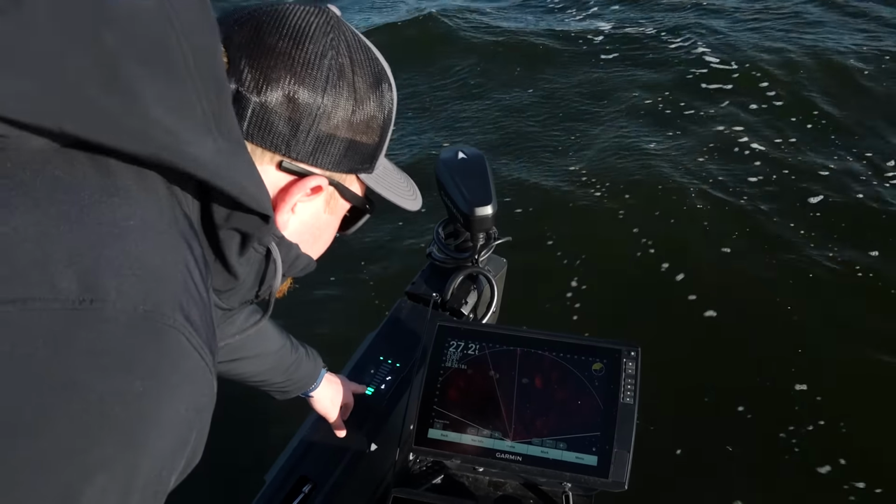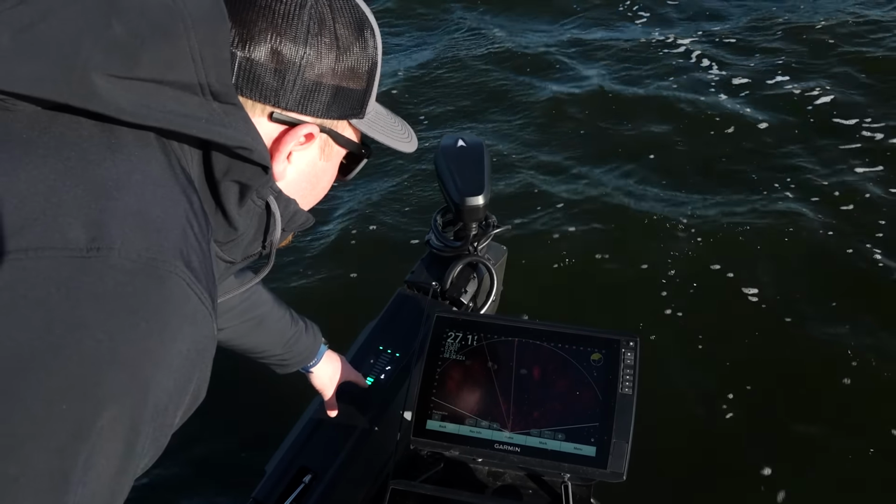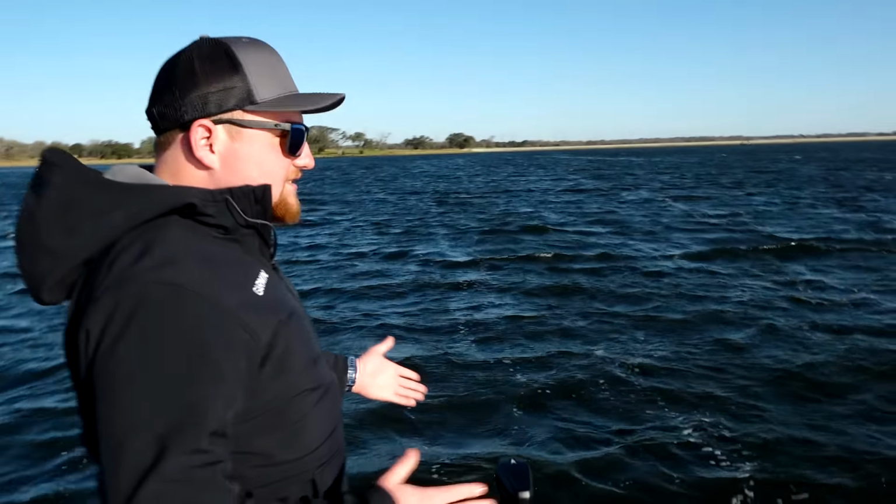And you'll notice if at any point it gets a little bit too far forward, this will actually reverse and go into red, but we have enough wind today that more than likely it's not going to have to reverse.